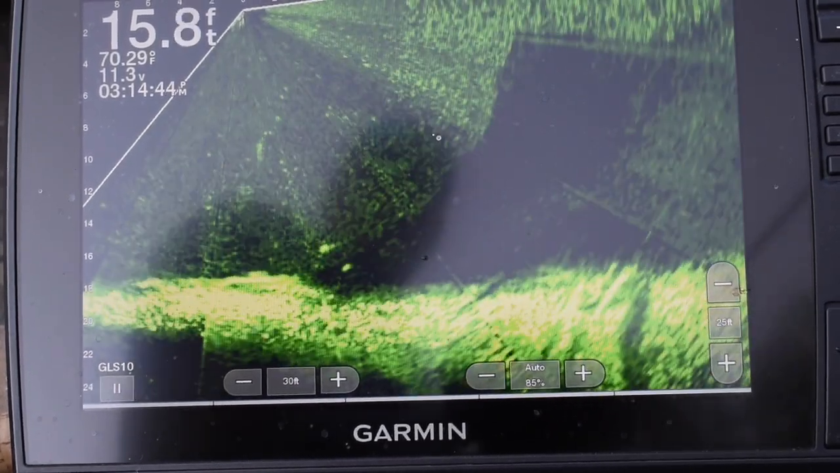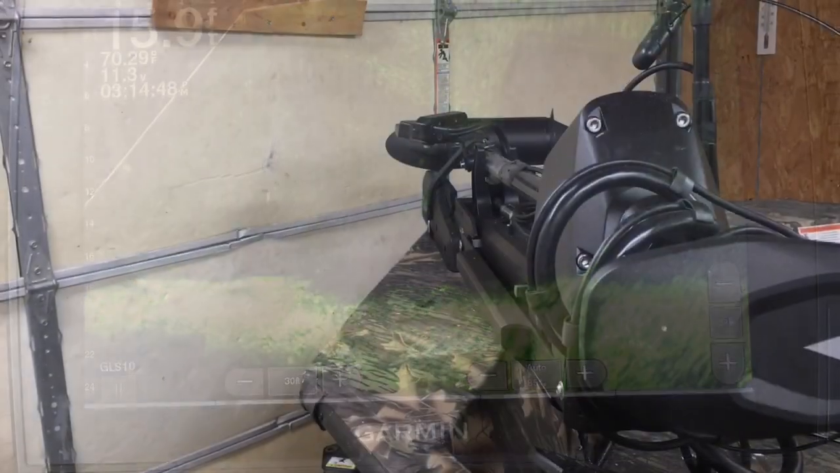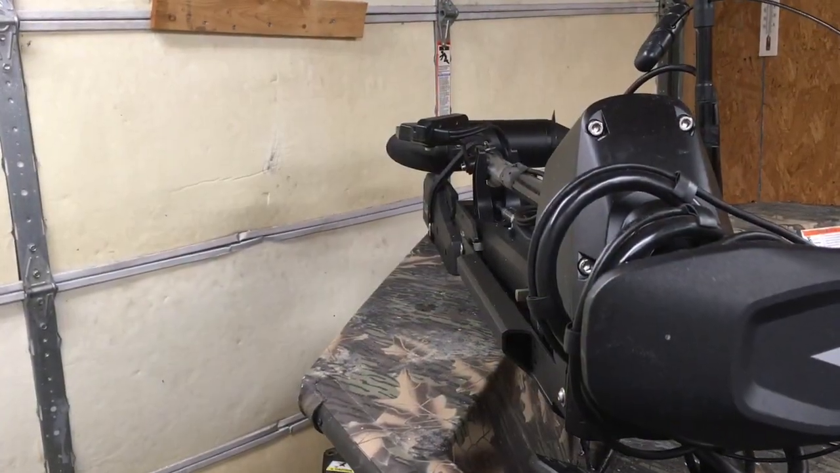Here he comes. Boom, he hit it. So that was kind of cool. But here I am kind of explaining the Livescope setup.